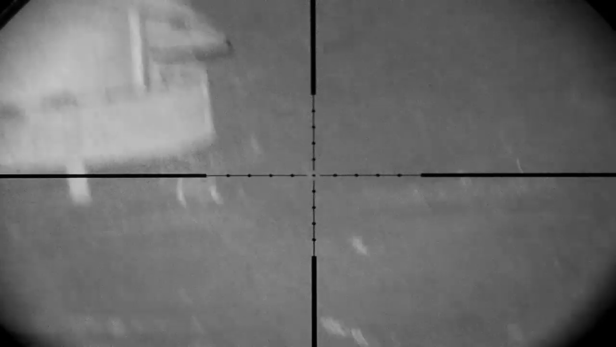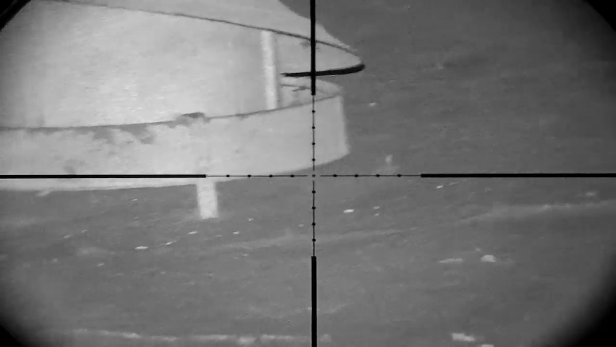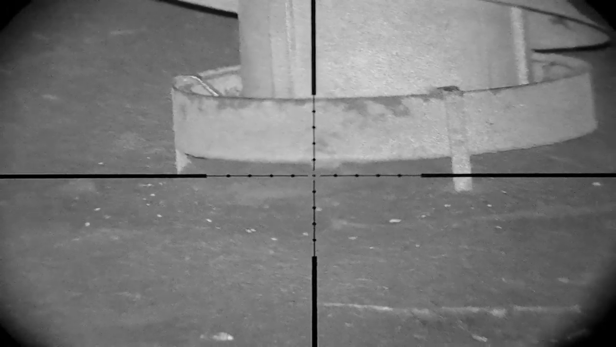I couldn't believe how many little rats were sitting inside this feeder. I counted 10, and I think it was probably more than that. Unbelievably, I only picked up 2. Makes a change not to clip that horizontal wire.